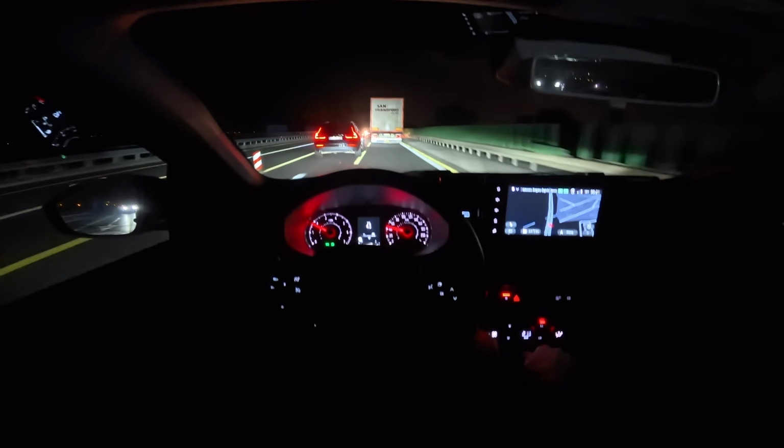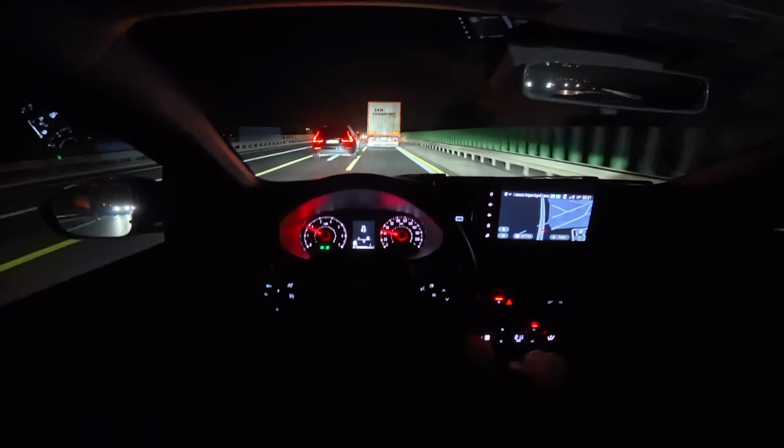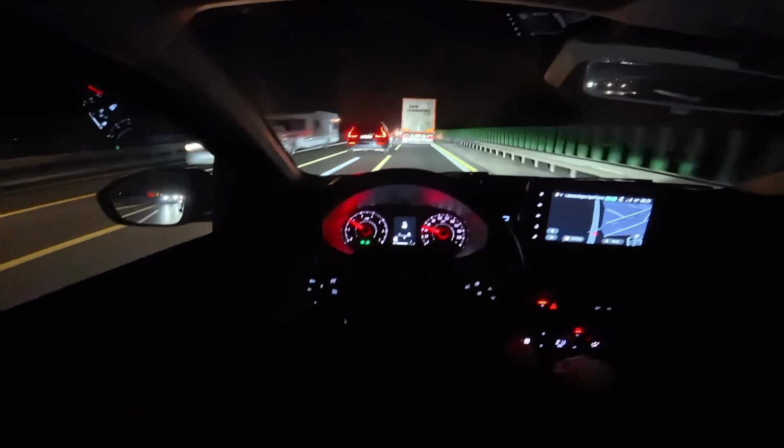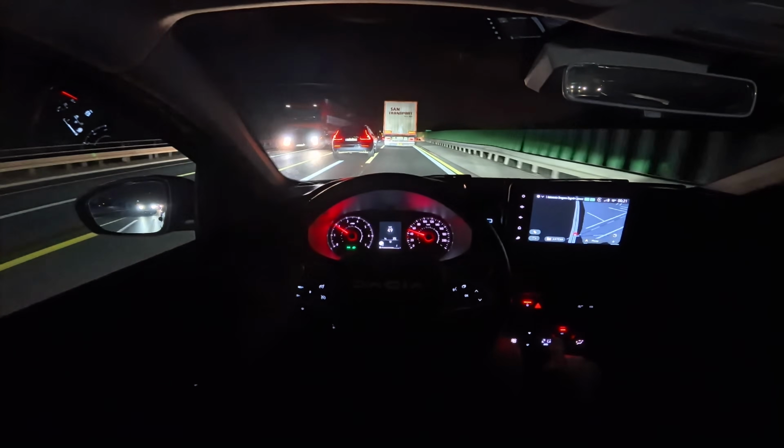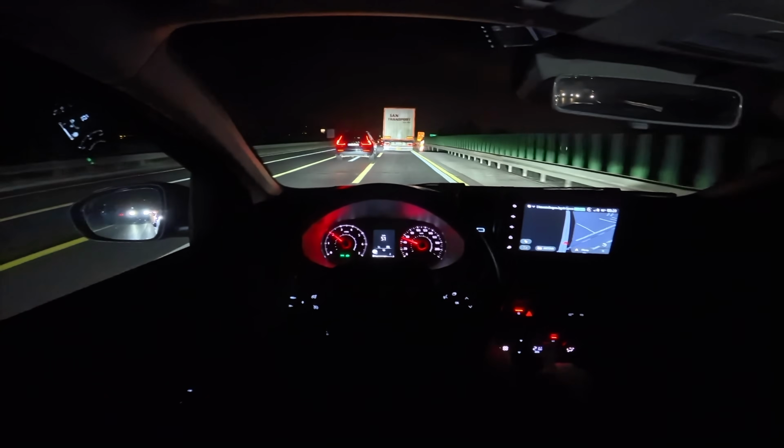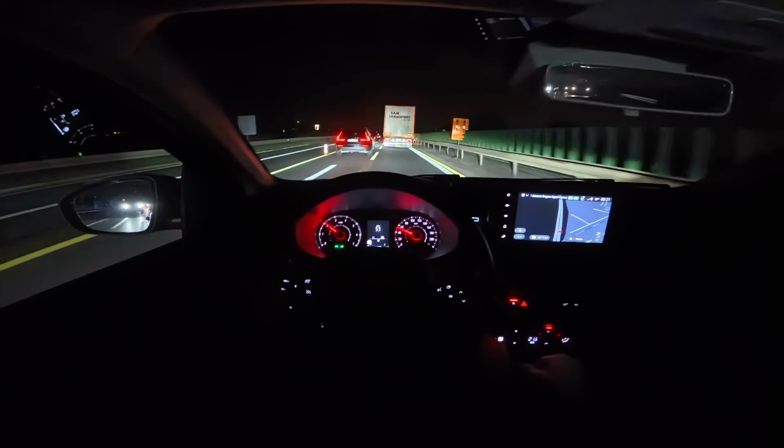Ooh, 40. I didn't expect that. Could have just stayed in the city. Yeah, but the headlights do look really great in person, and I hope the camera is picking this up a lot better.